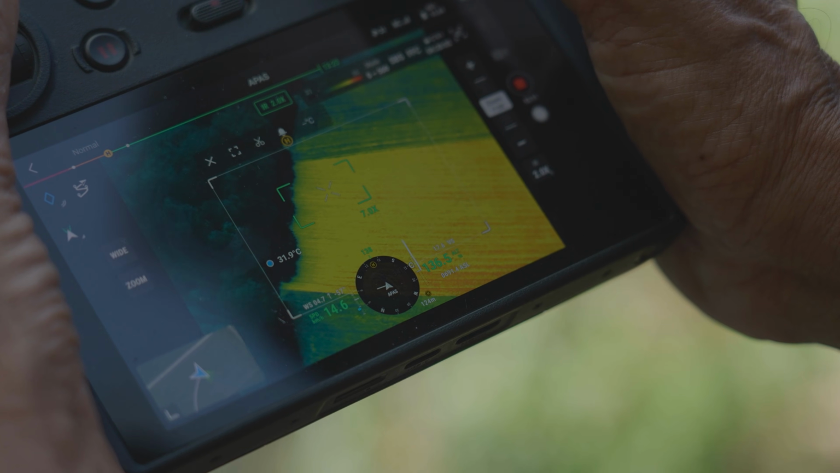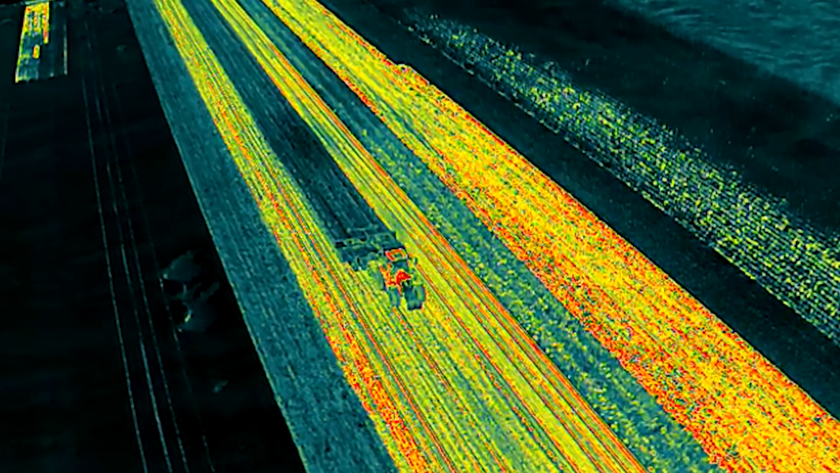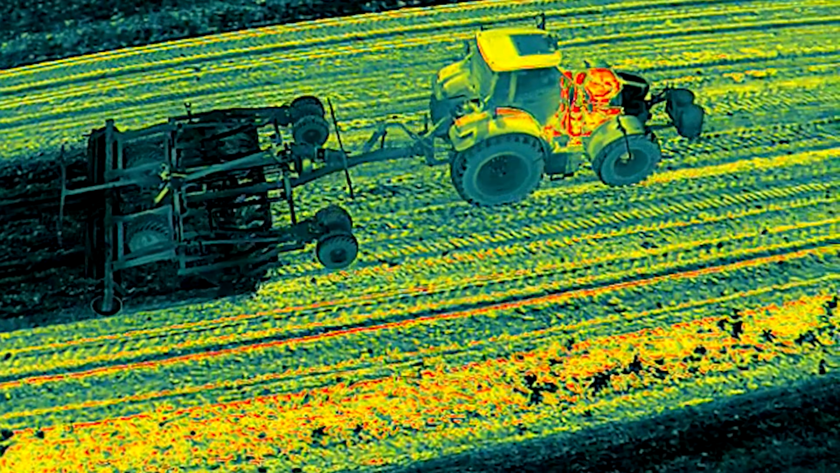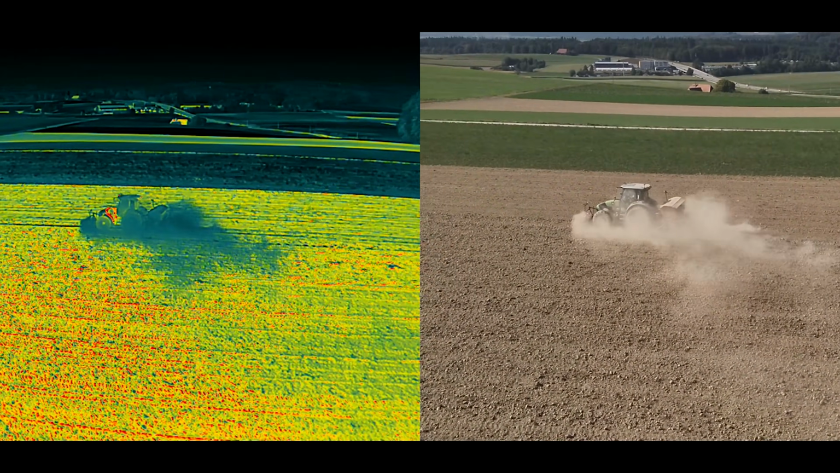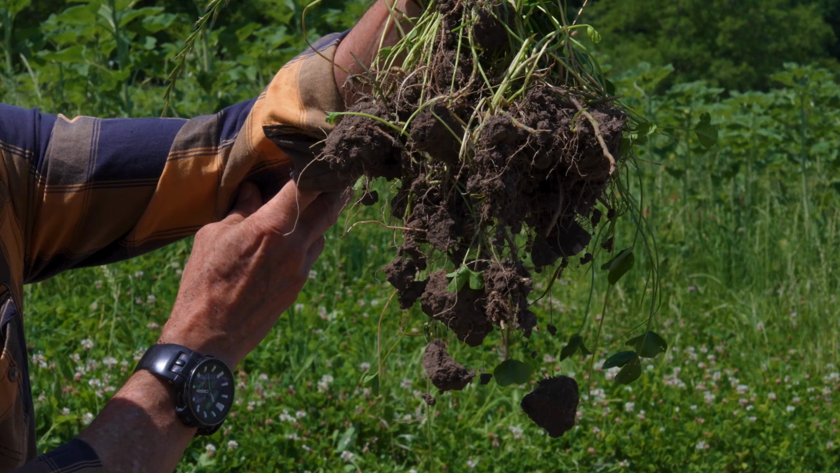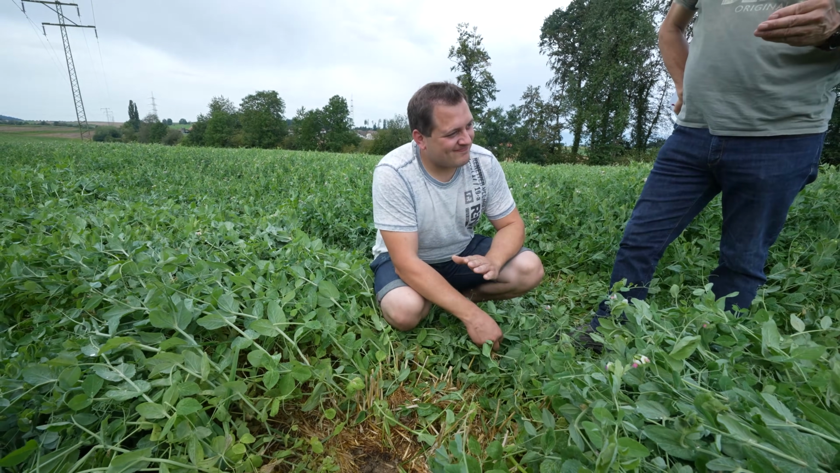Together with researchers, advantages and disadvantages can be demonstrated. Bare soils heat up strongly. Tillage exposes cool subsoil to heat. Green areas, on the other hand, cool down. Heat and intensive tillage damage the soil aggregates. Cover and stable soil aggregates protect during heavy rainfall and help to store more water for dry periods.